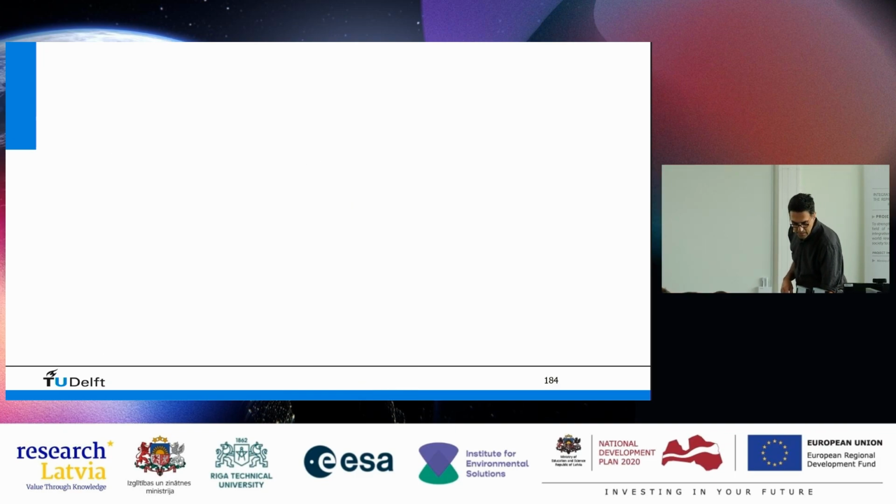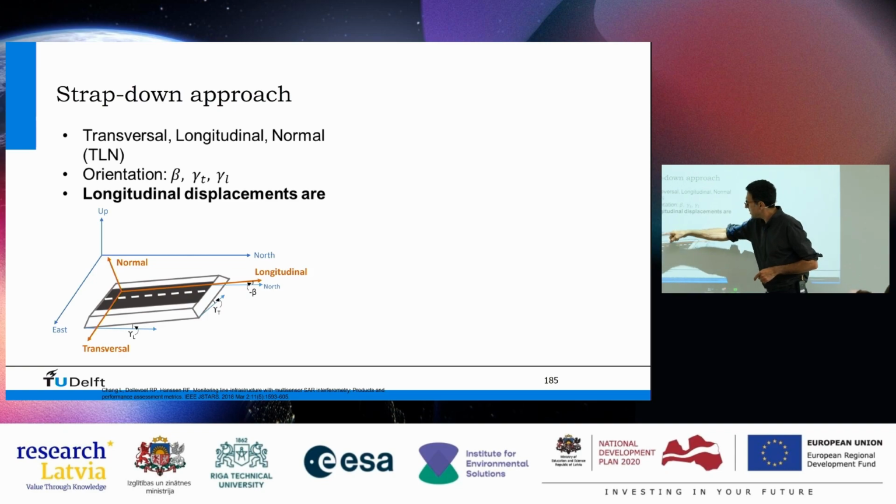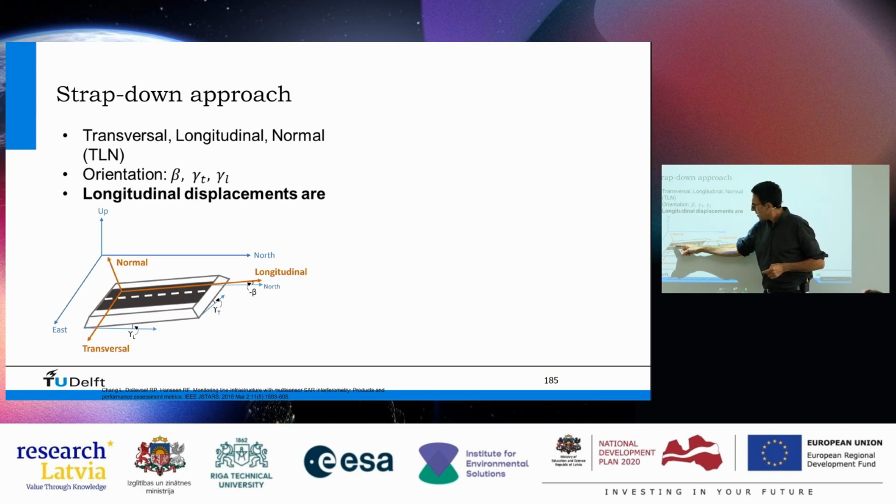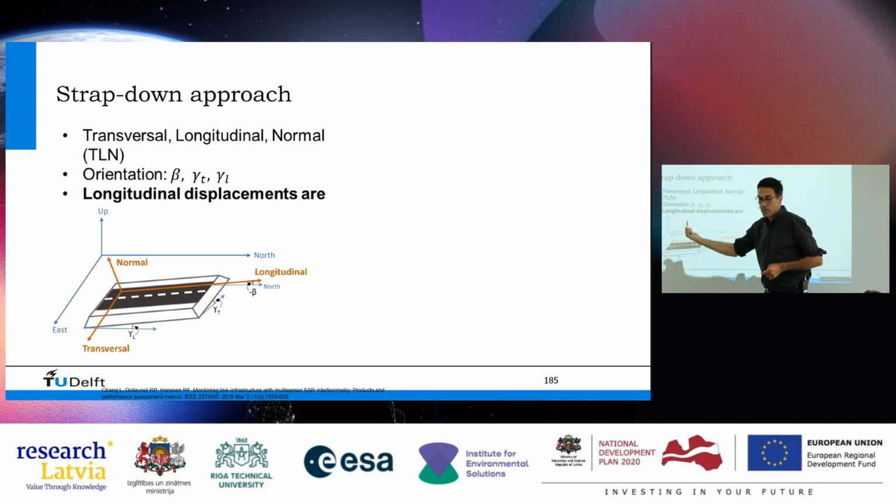The second option is what we call the strap-down approach. Basically, we define a new coordinate system. This is east, north, up. But for an object like a bridge, we can compute the longitudinal direction. That is the direction in which the dike or the dam, some people were talking about dams, is going, or the railway. We have the transversal direction, which is orthogonal to that, and then we have the normal direction.